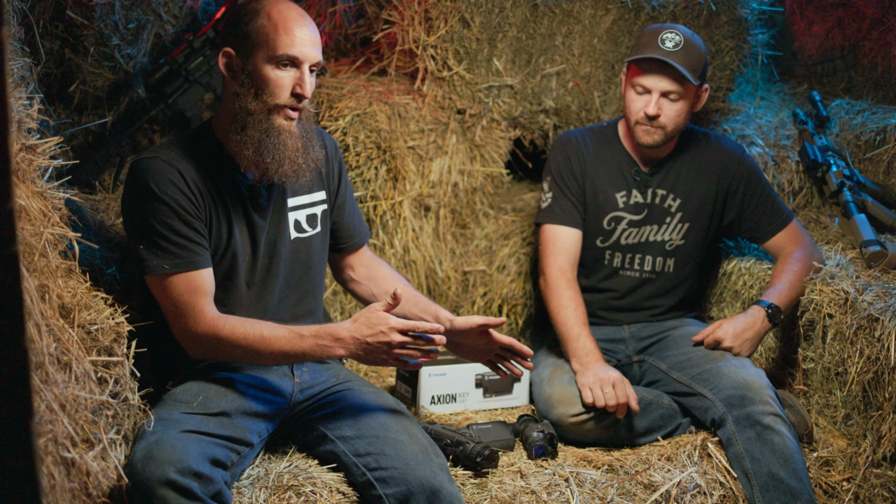Urban, suburban, rural, woodland. The beauty of the thermal is it also will work in the daytime too. Night vision is good for nighttime use only. The thermal isn't going to get hurt by daylight. You can use it daytime, nighttime, whenever.